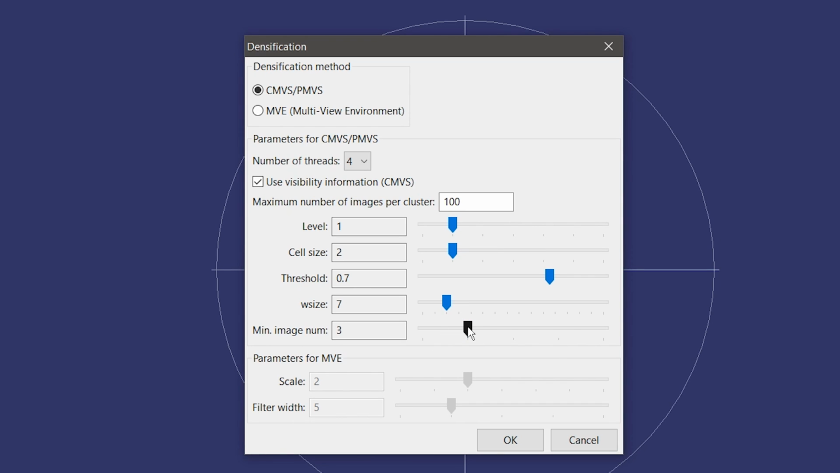So you can set that here, and if you set it lower, it'll use more information from the images, but you'll get more artifacts, and if you set it higher, you'll get the opposite effect. And then finally, for CMVS, PMVS, you can choose the number of threads it runs on so that it doesn't slow your computer down as much, but I still haven't been able to get level 1 to work. Even if I lower this, it still crashes for me.